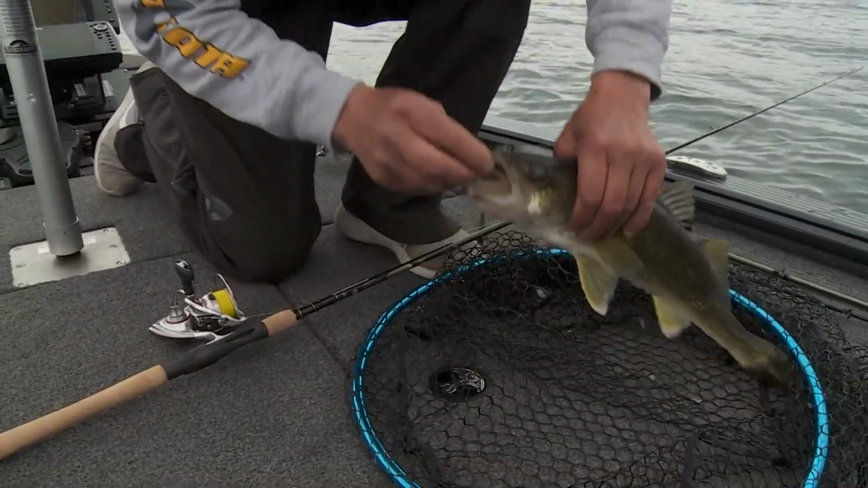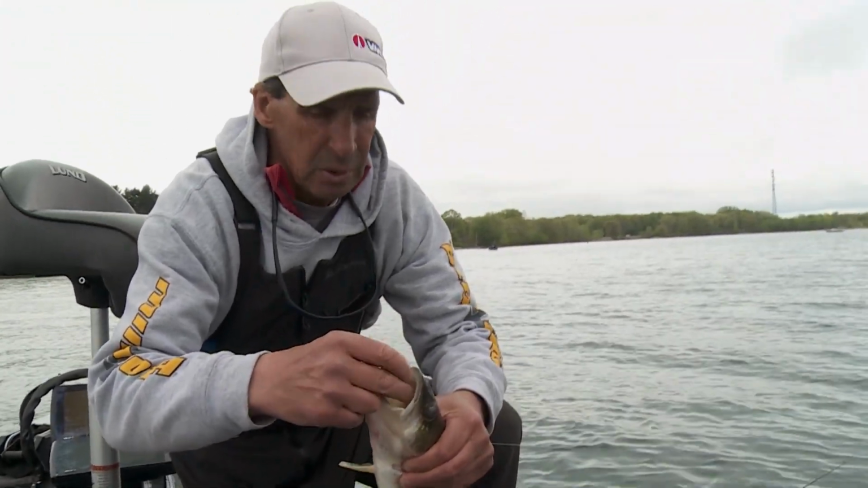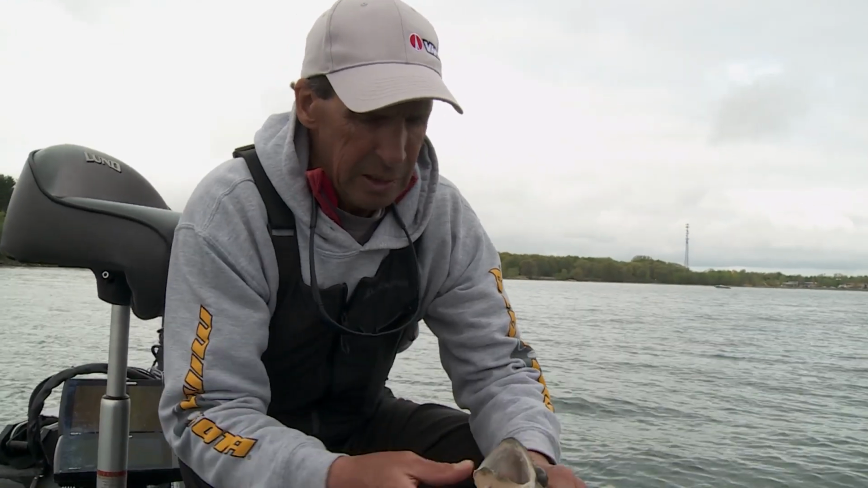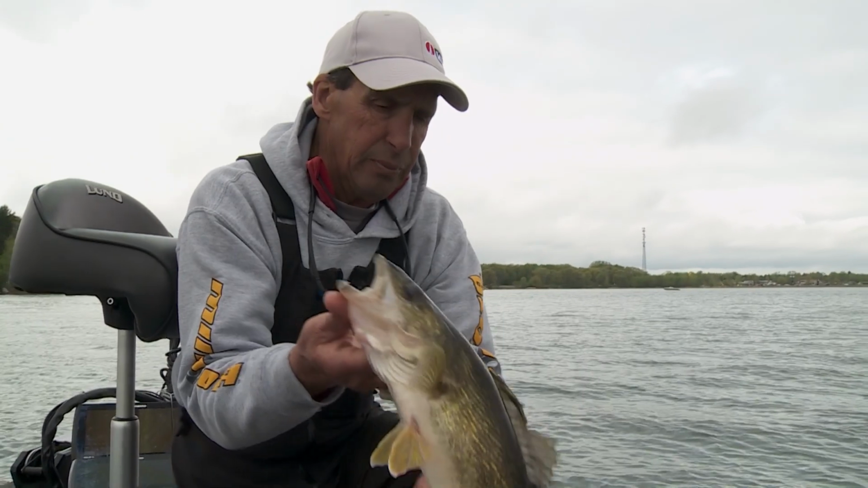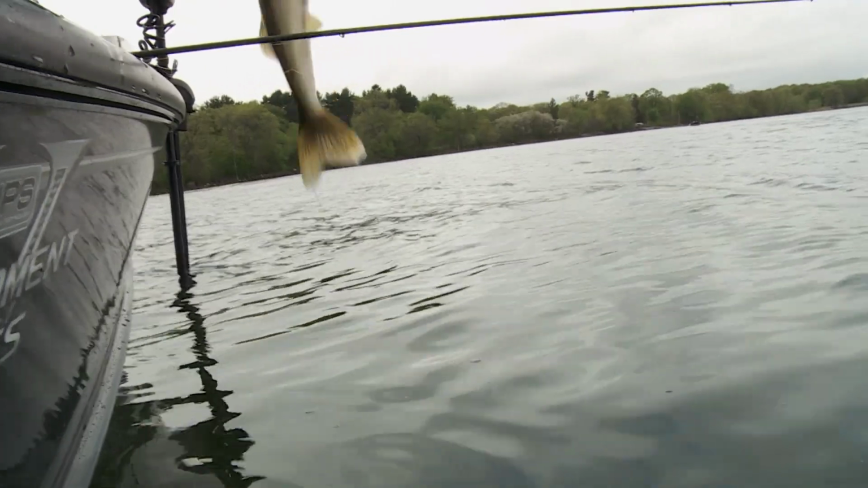Beautiful fish. Well, we haven't been catching giants today. We've been catching quite a few of them, and it goes to show you how shallow these fish can be. No question about it. Pretty fish. We'll get some more.